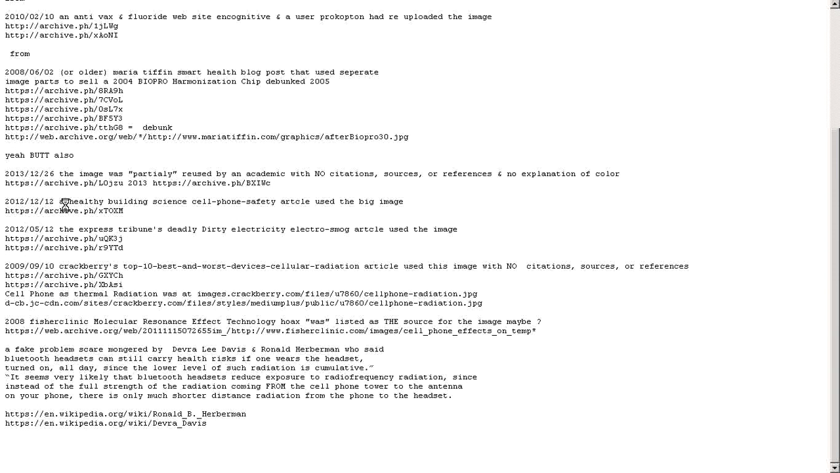2012, a healthy building science website called this an image they used in their cell phone safety article, and they used the big image of both of them that I had there. And before that, the Express Tribune's Deadly Dirty Electricity and Electrosmog article also used the image. 2009, Crackberry website put it in their top 10 best and worst devices cellular radiation article, and used this image with, again, no citation, no sources, no references.